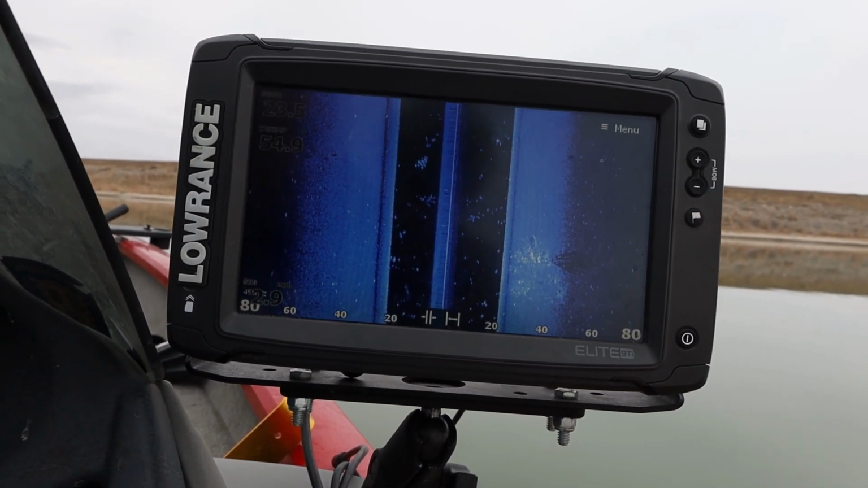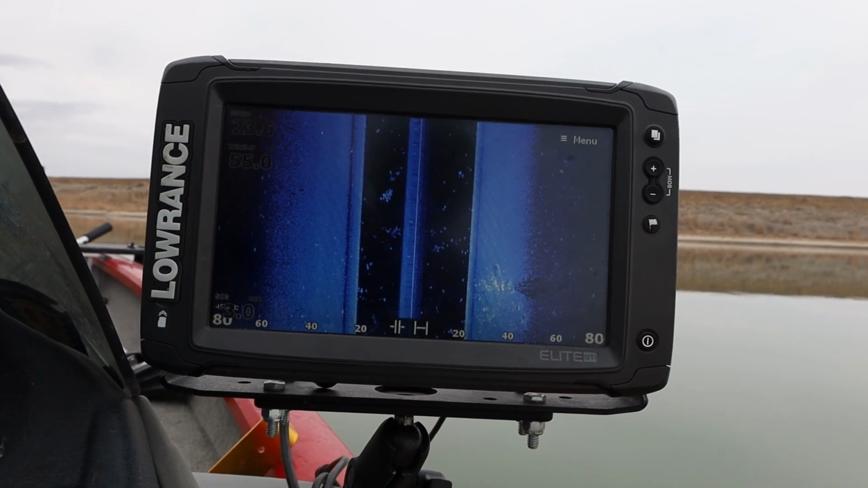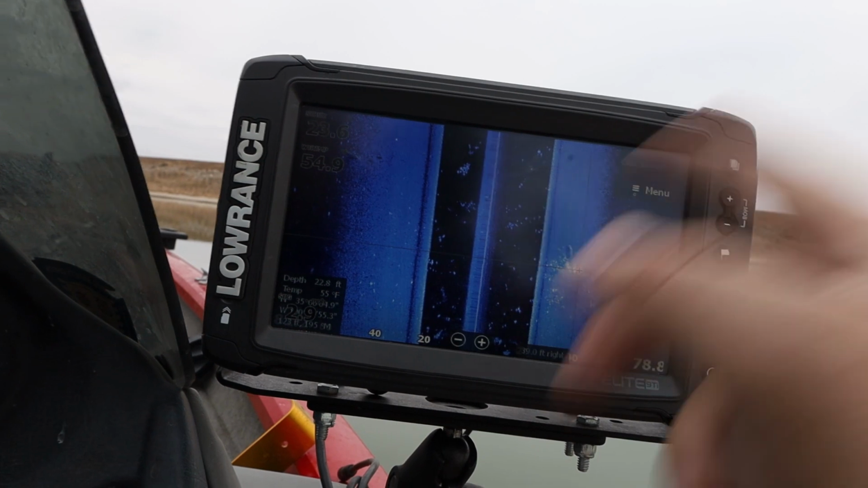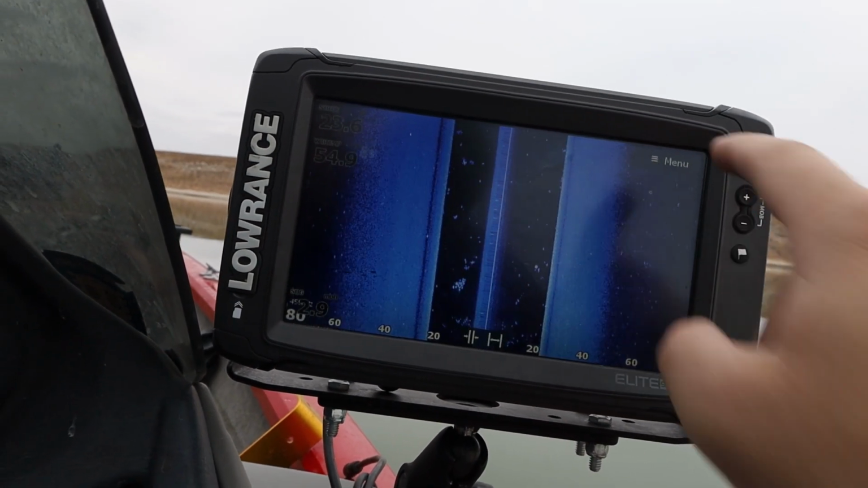A little larger than that. Maybe that is plenty large. I don't know. Normally you can click on this guy, throw a waypoint on it, and then you can come back and look at it in a minute.